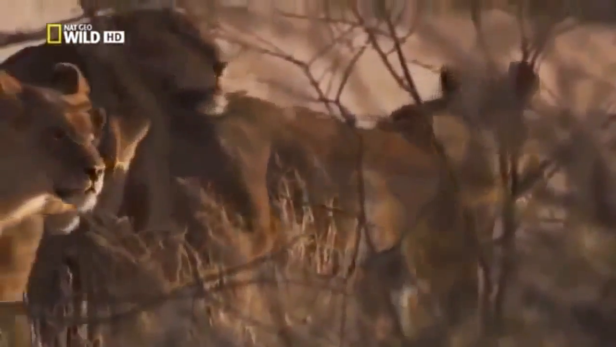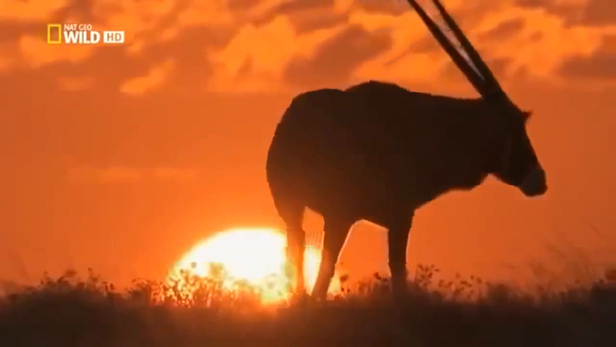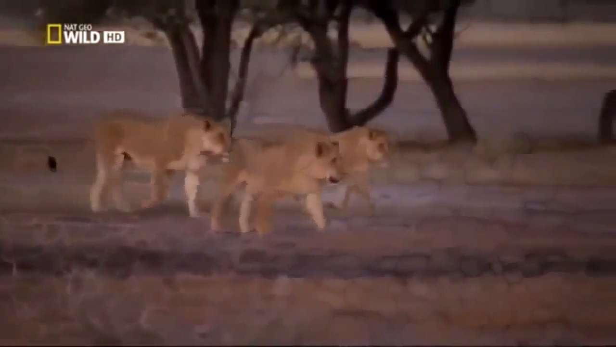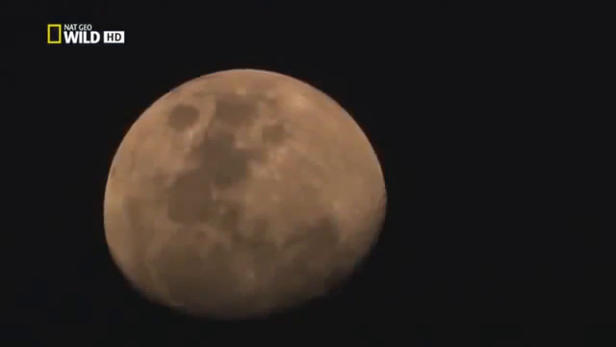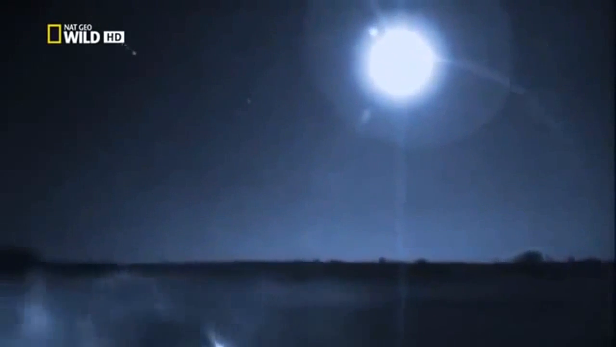Her cubs are 10 months old now, big enough to keep up, and this family has hundreds of square kilometers at their disposal. For the cubs' mother, the night's work is just beginning. That is the moon burst. Oh, yeah, awesome. Even with such a bright moon, nocturnal lion behavior was almost impossible to film. Now, with the Starlight camera, we can share their world.